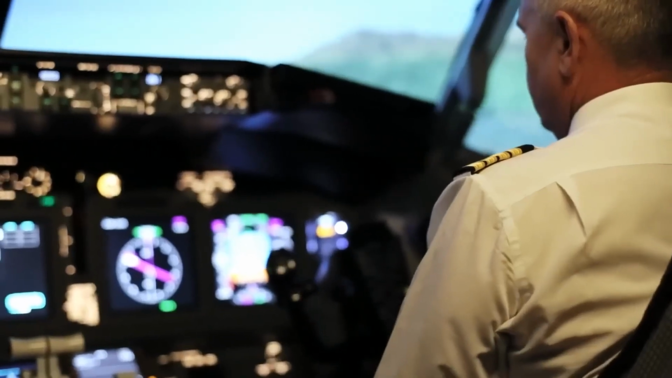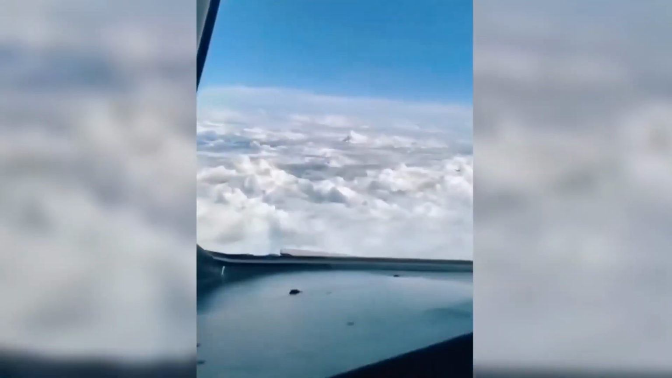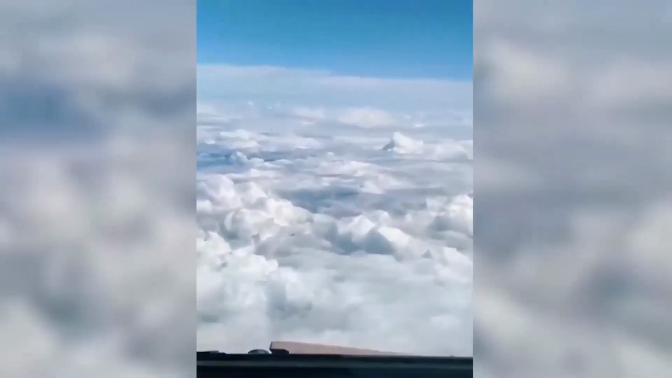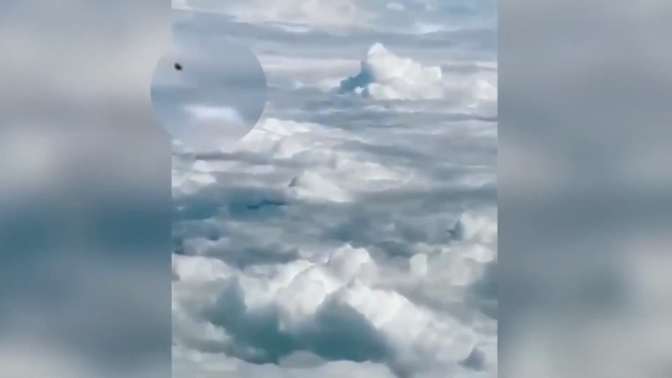A UFO. A pilot was on his usual routine, flying a plane from one city to another. But what he did not know was that he was about to come across a sight he had never imagined, a UFO. Now, for those of you thinking it was just a balloon, those don't fly forwards, they go upwards.